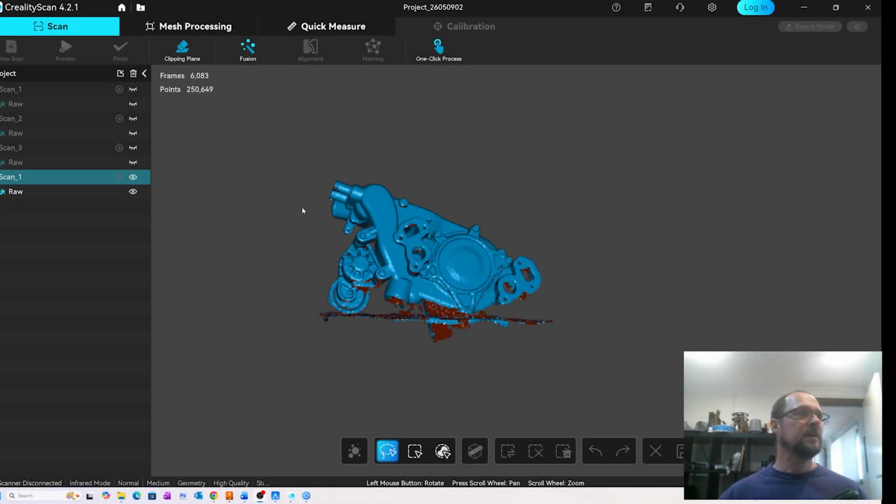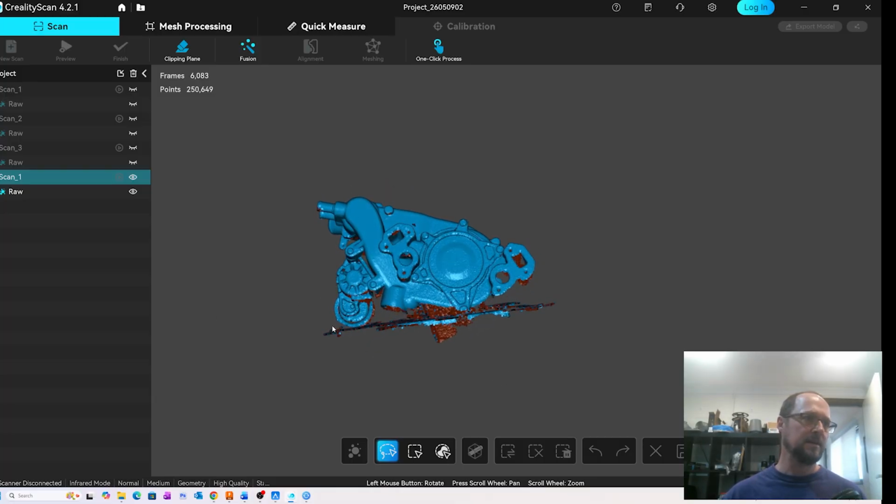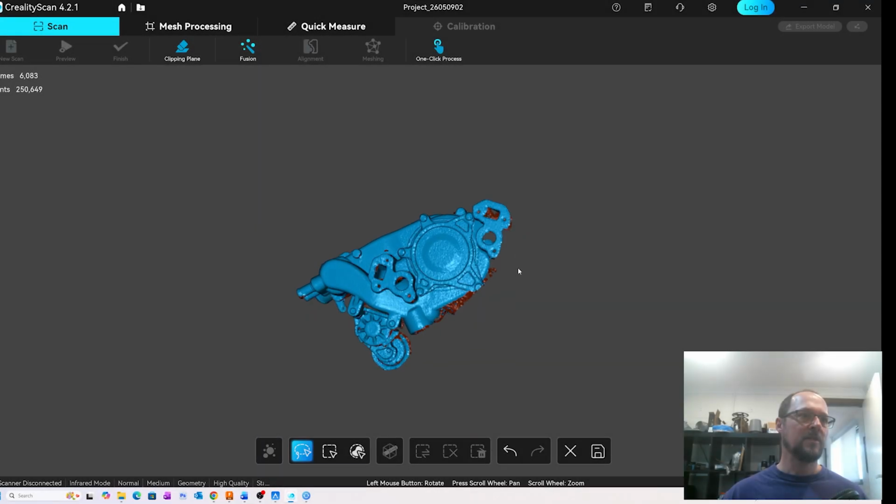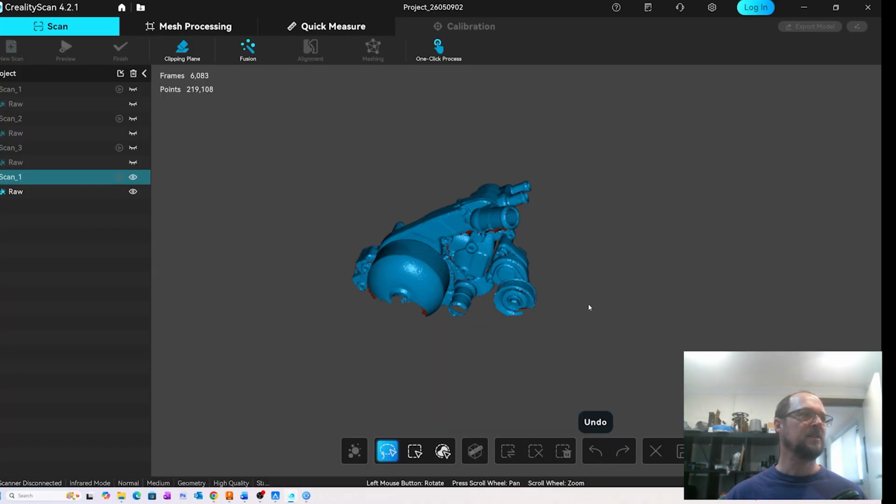So the software has a lot of similarities. They're both pretty easy to use. So I've imported a scan here of an LS1 accessory drive. I'm just going to select by holding down Shift, dragging around, hit delete, and again, this is exactly the same in Einstar software, and it's nice and easy. Now, one thing in both pieces of software, if you want to save what you've done so you don't lose your edits, you need to click Save Edit, and there we go.